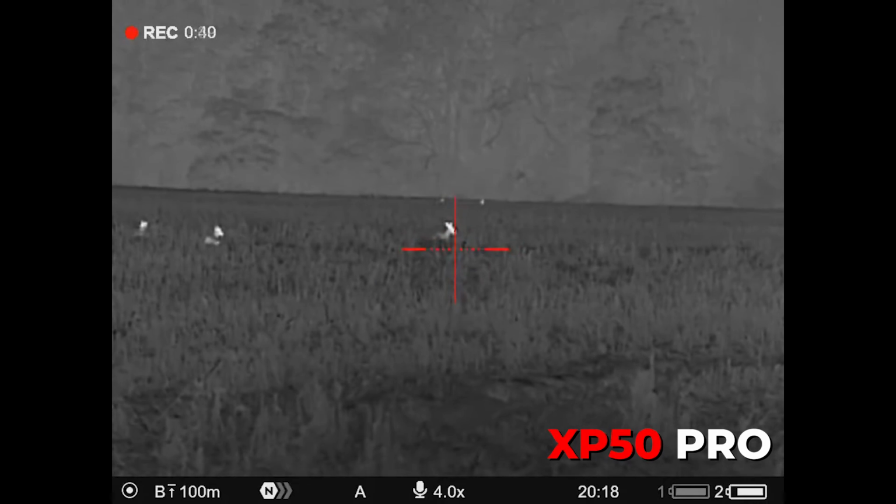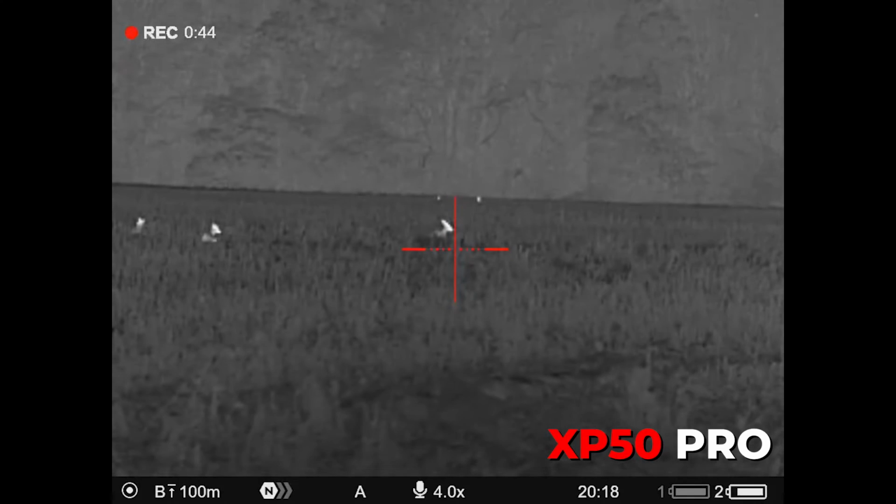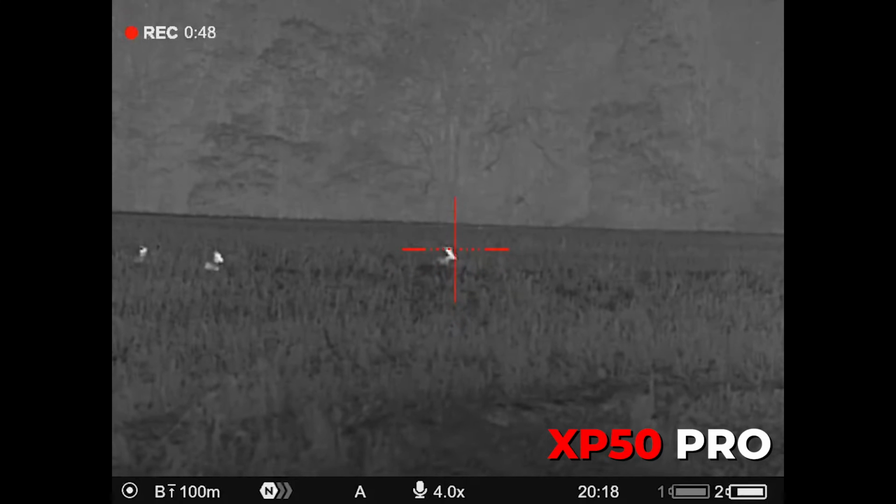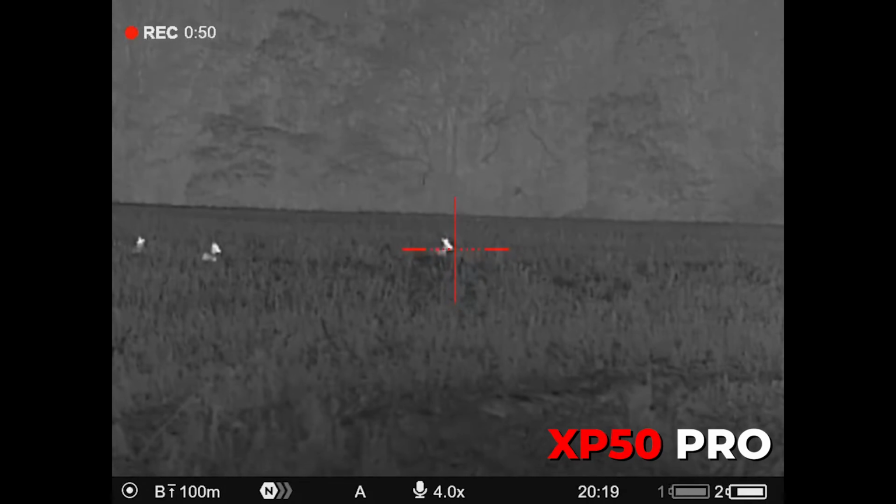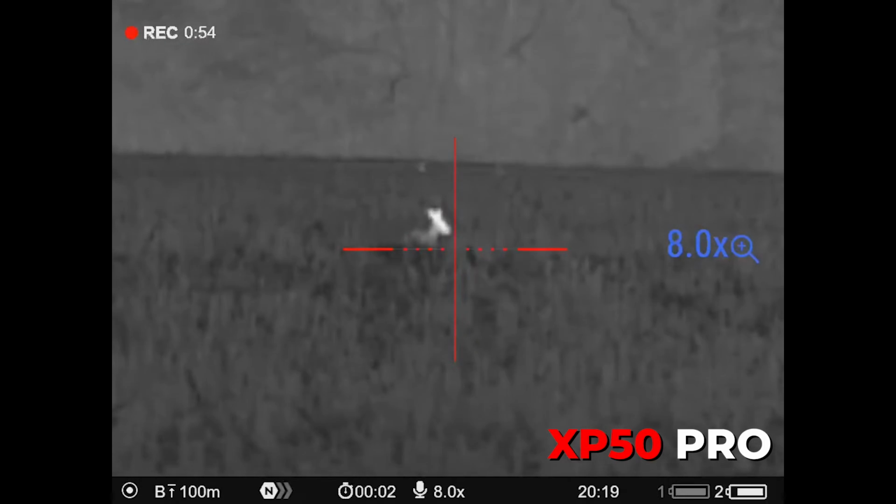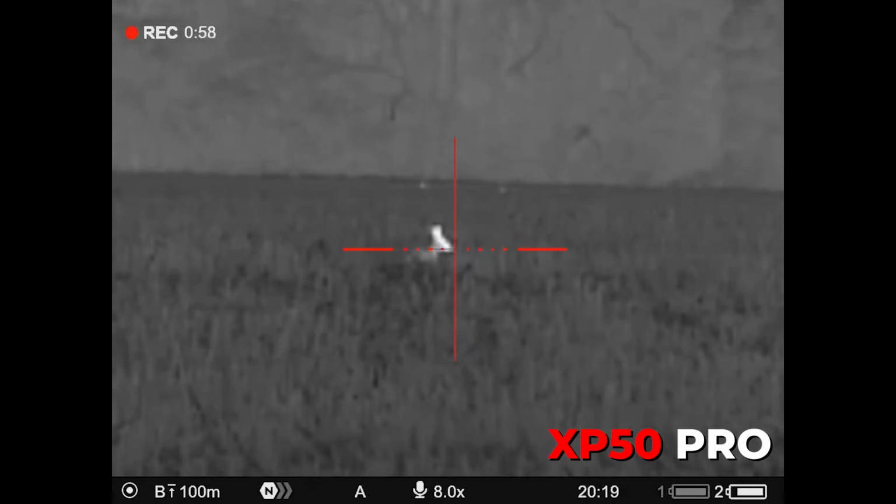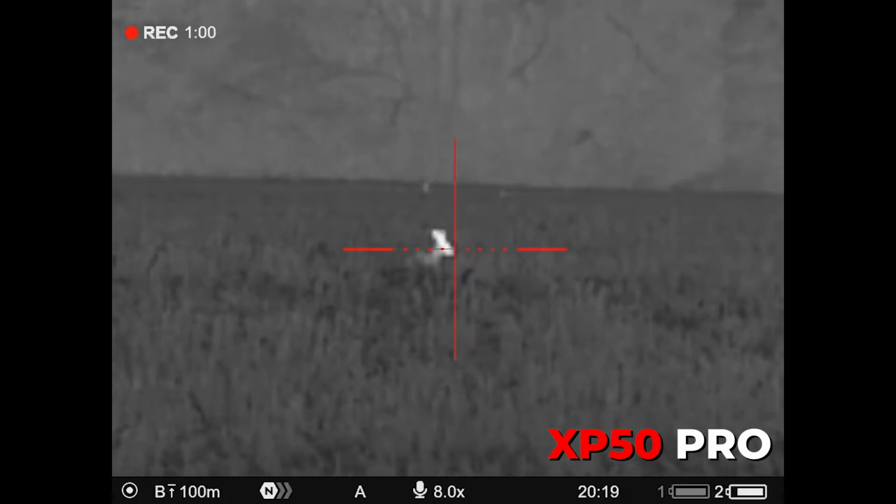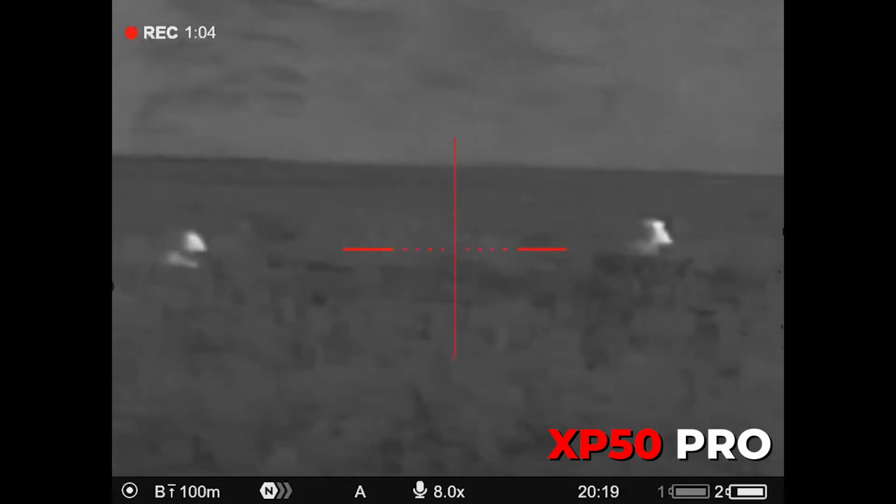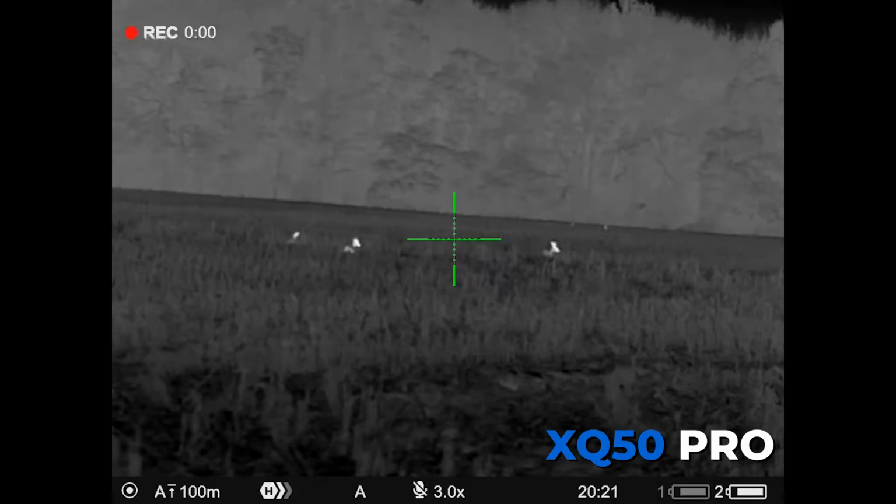A roe's head, you're talking this big, and you're able to sit and look at that and hold on it. At times I went to times 12 mag, and times 8 on the XP. It's not that I'm going to shoot a deer now, it's to show you that that's a heat source at 100+ meters, and what you can see and the difference.